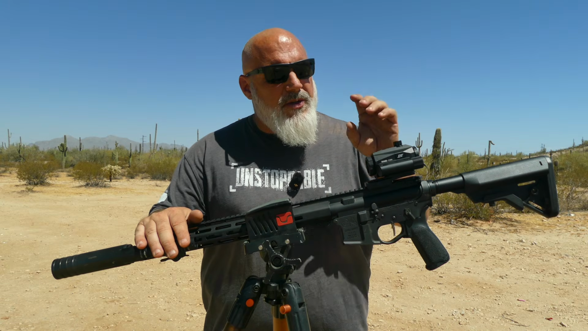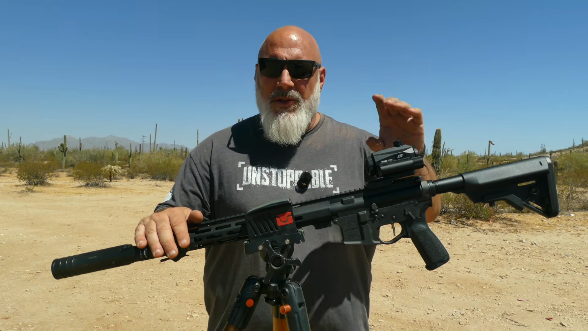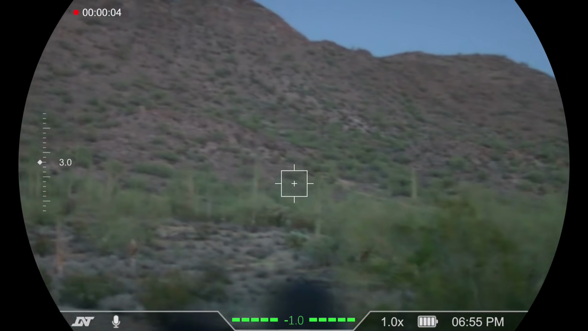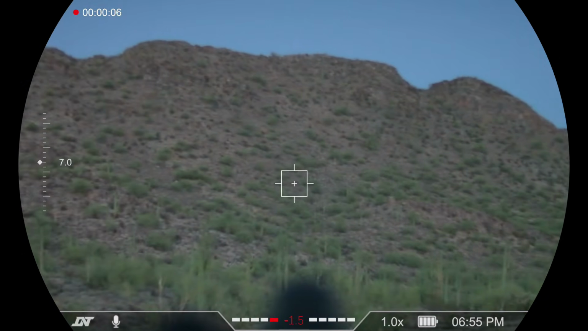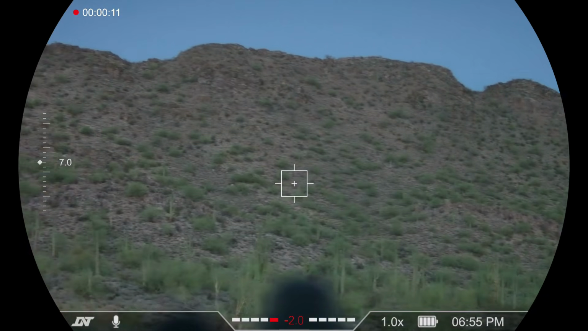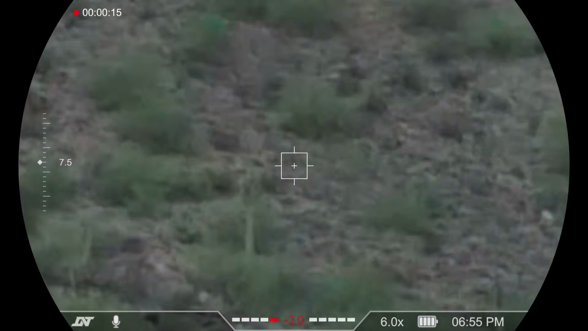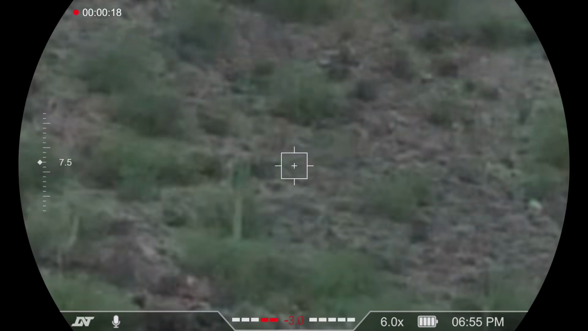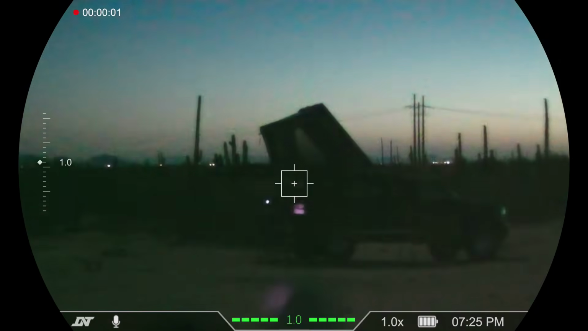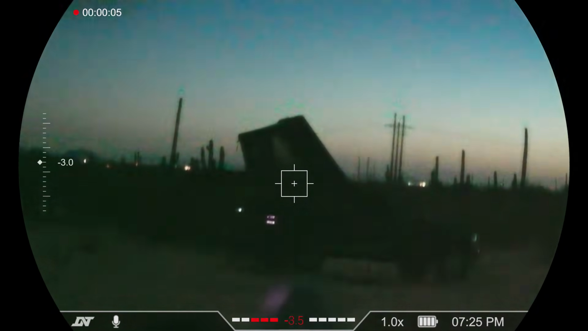Now, as far as clarity goes, my use case, I think that the daytime use of this, using it as just a scope with the daytime full color setting, it's like looking through a 4K TV. I'm not getting any delays. I'm not getting any sort of weird anomalies in the screen or anything like that. In daytime mode, it's extraordinarily clear. At night, daytime mode sucks. It's just not made for it. The IR light doesn't affect it as well, all that stuff.